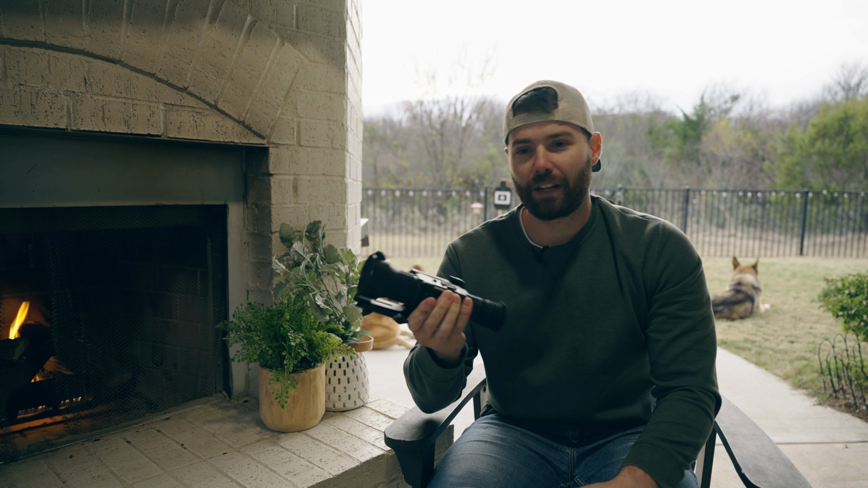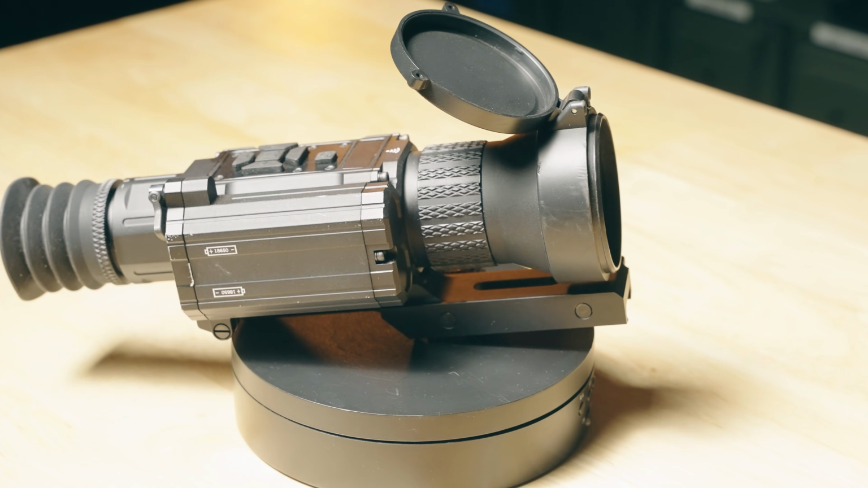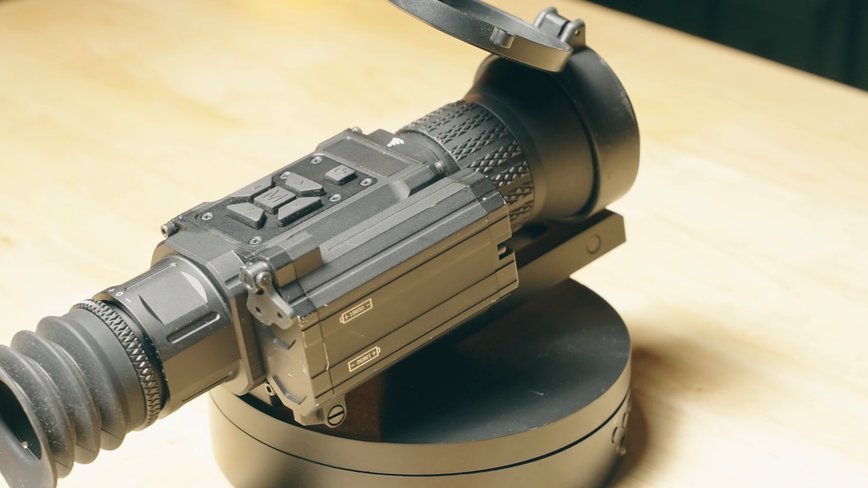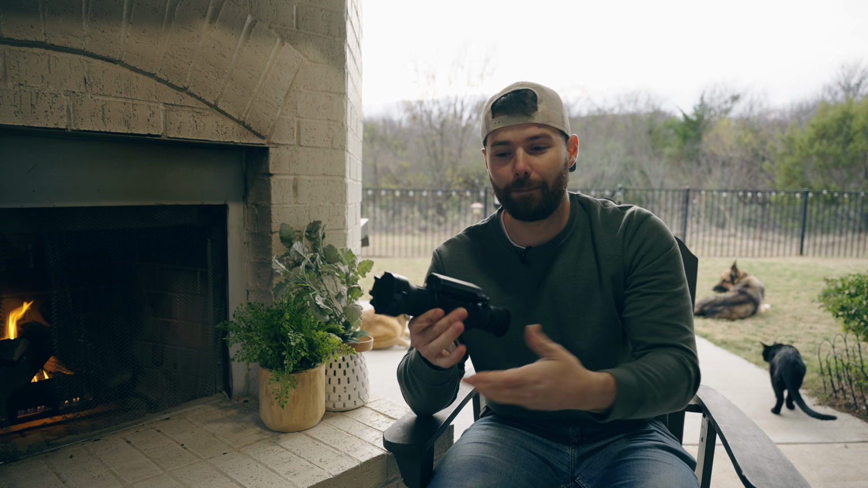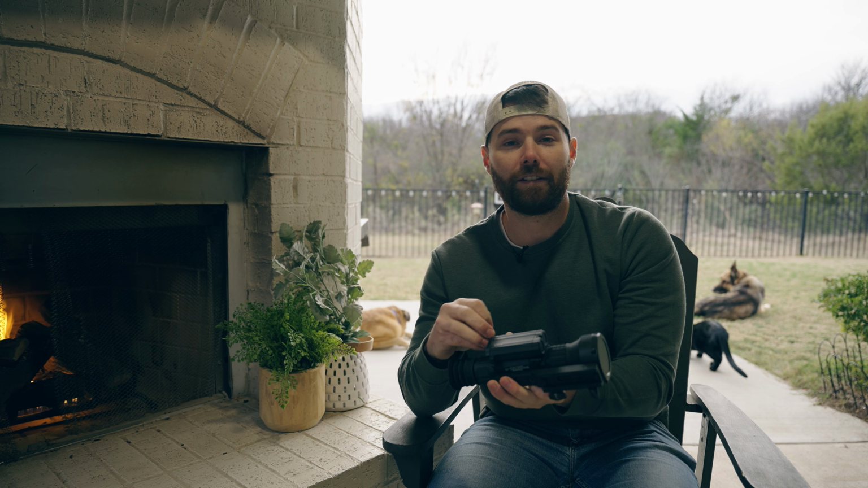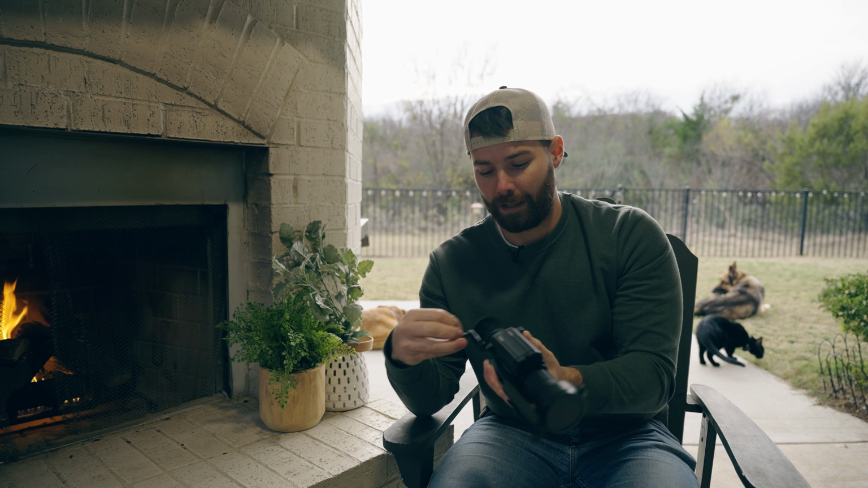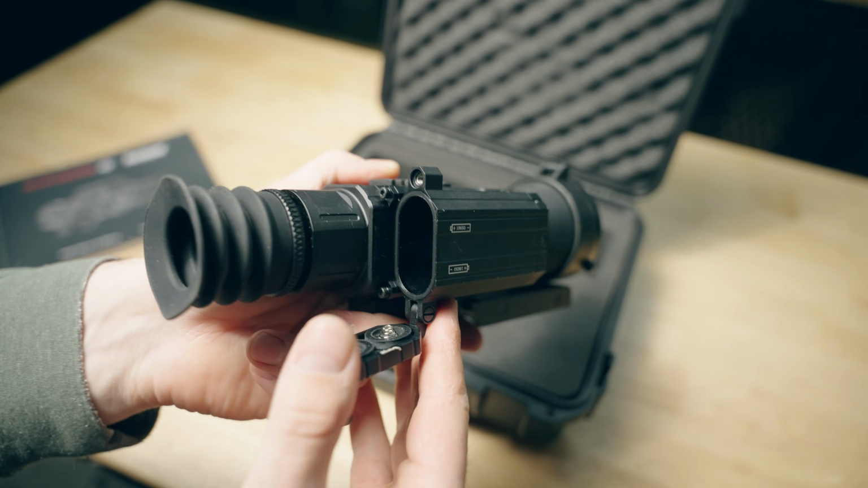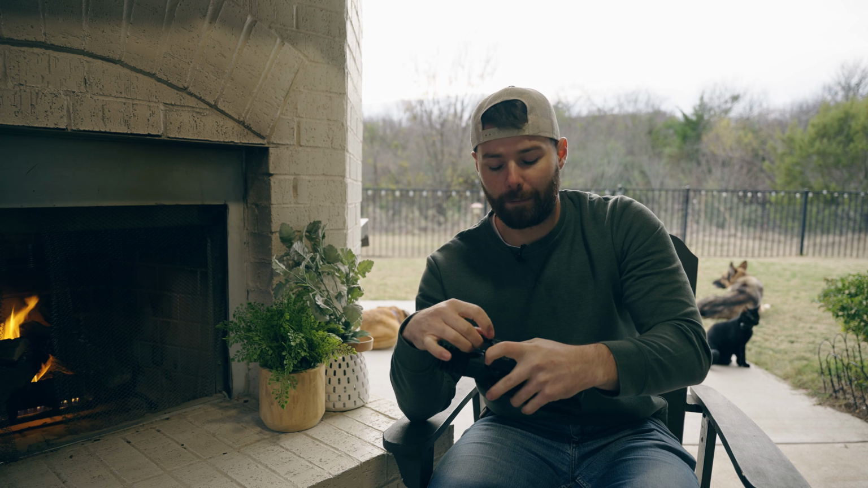Now, some things I did like about the optic: it is powered by two 18650 batteries. I do enjoy 18650s. I like when companies don't try to reinvent the wheel and they use batteries that are plentiful and cheap. I can't even tell you how many 18650s I have in the collection. I usually always have some on the charger ready to go. They are installed through this little side battery door here, and battery life overall is pretty good. I didn't notice this thing being a battery hog.